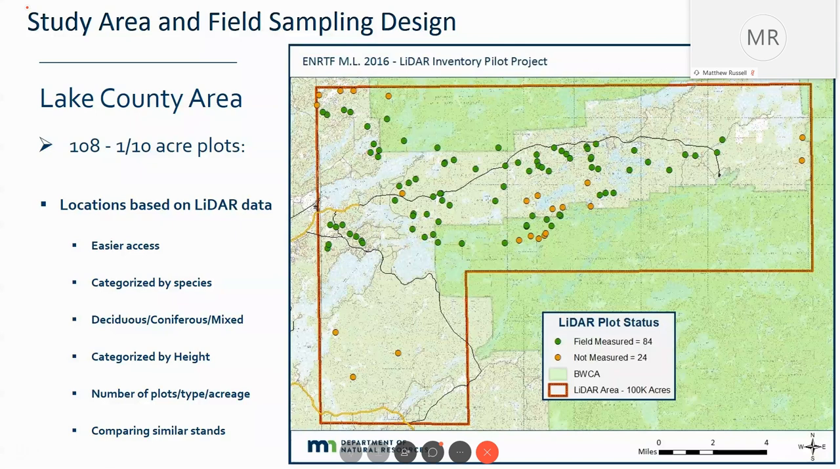We did have a couple of location-based reasons, and that is we want to be able to access these plots easier. That's why you don't see plots scattered throughout the entire area. The boundary waters may have been more difficult to go out and inventory for us. Cost-wise was a big reason.